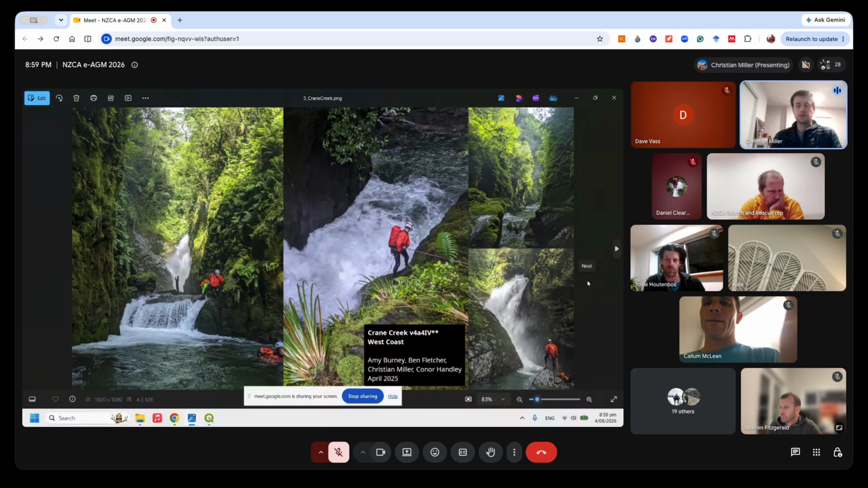So there were about 13 pitches total. This bottom right photo, which is the same as the main photo here, this is the first of those big pitches. We call it the jacuzzi. It's not particularly similar to a jacuzzi, but it's a very cool feature. All the water and spray funnels through this really narrow slot at the bottom. You can't see anything when you're in there. Very unique, very intimidating.